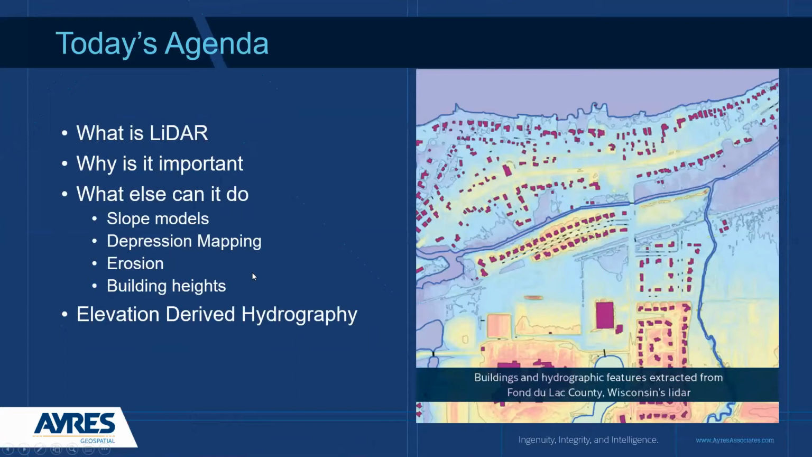So what is LiDAR? That's what I'm going to start off with. Then we're going to talk about why is it important. I want to talk about what else can we do with it. So today I'm going to hit on a real high level, building slope models, depression mapping, erosion, looking at building heights. And then we're going to do a bit of a deep dive segueing into what Andrew just talked about in elevation derived hydrography.